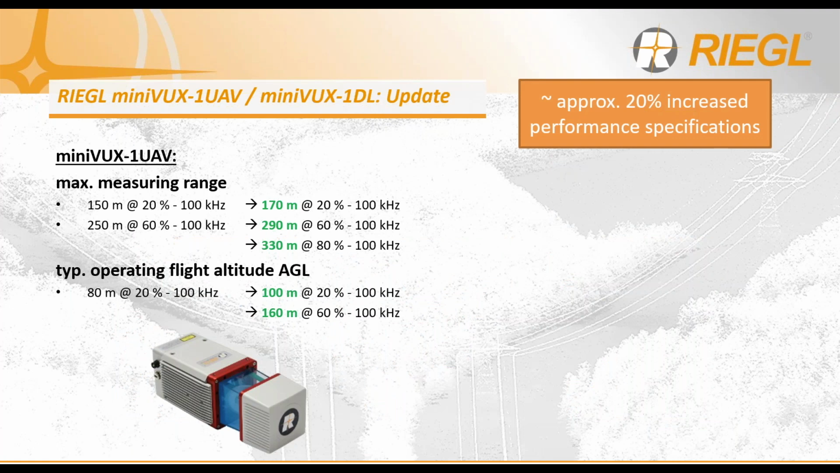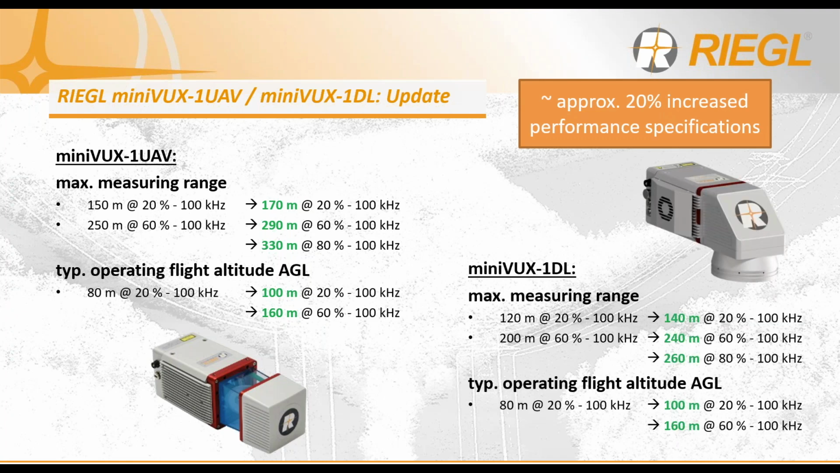So with the success of the miniVUX 1 UAV and the miniVUX 1 DL in the small UAS marketplace over the last few years, many users were commenting that the field performance of these two scanners was well outside of the performance that was listed in the data sheets. And the reason why is because RIEGL has typically been conservative in publishing our performance specifications. We want to ensure that what we list, you're definitely going to get all the time, if not more.